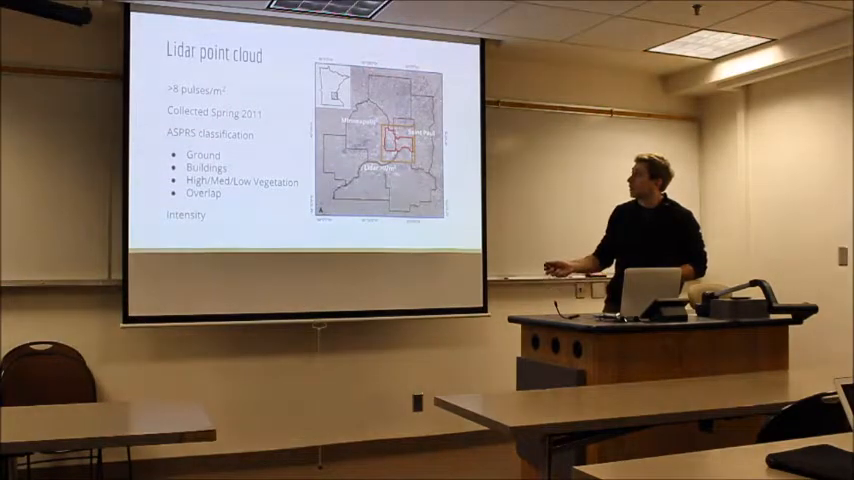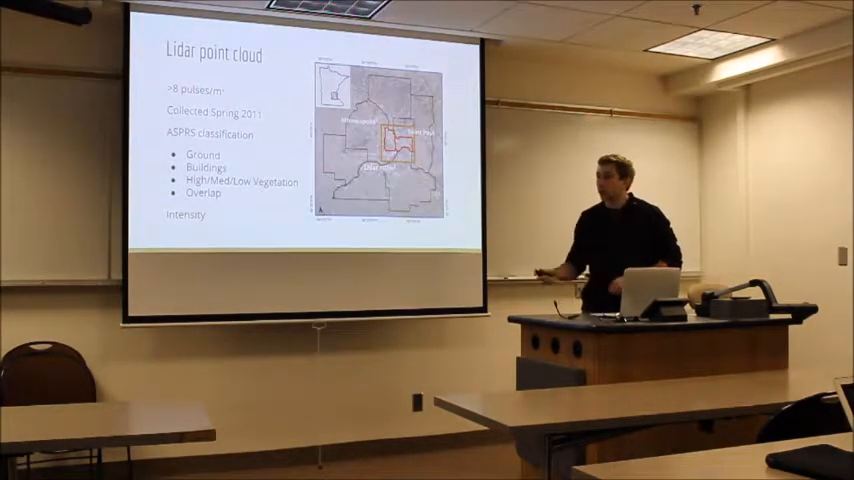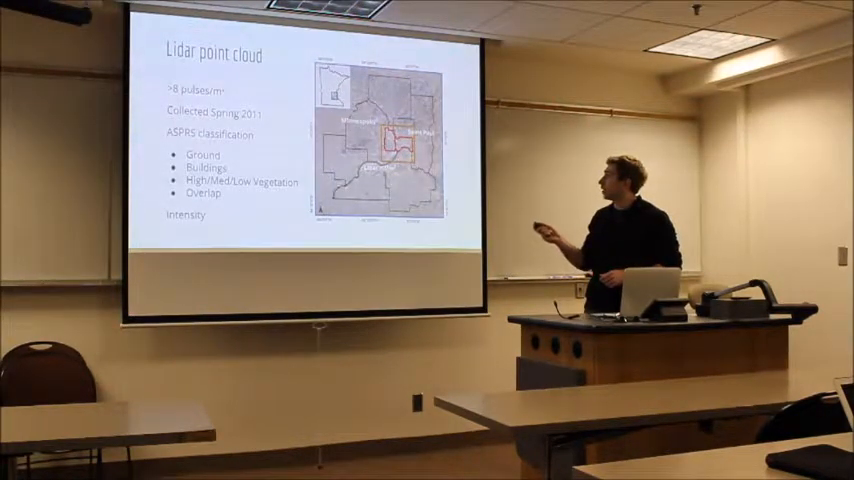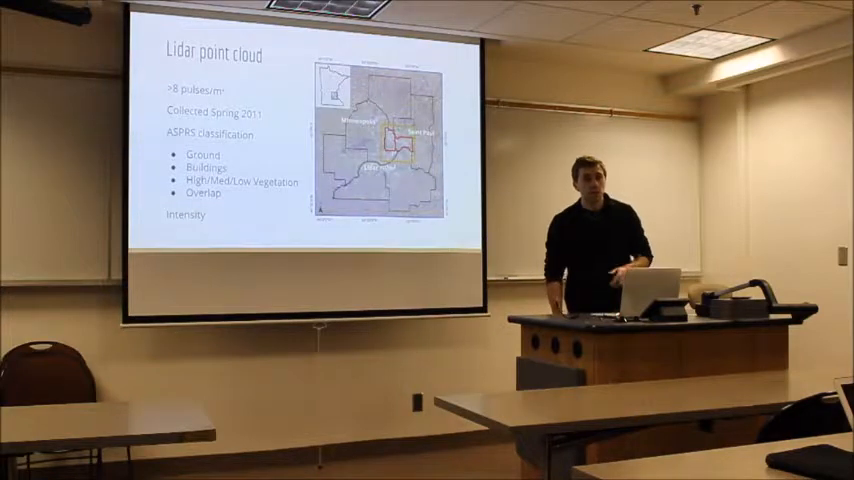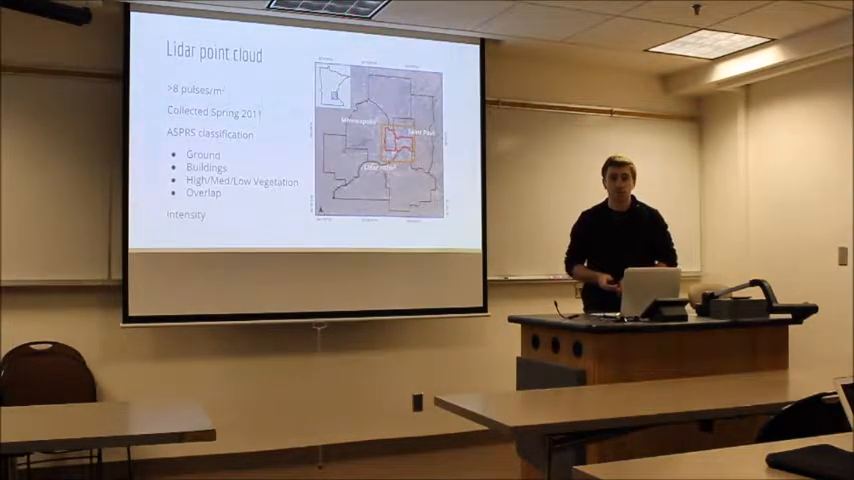So LiDAR data in the Twin Cities exists for everywhere in the state, but we're particularly benefited by the fact that there's high density LiDAR in Minneapolis and St. Paul. That orange box is 8 pulse per square meter LiDAR, which in the grand scheme of things is not super high, but it's more than elsewhere in the state, which is approximately 1.5 points per square meter.